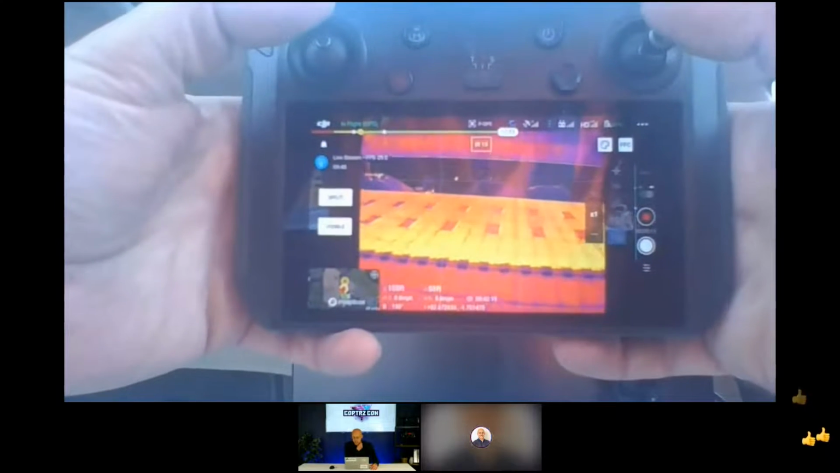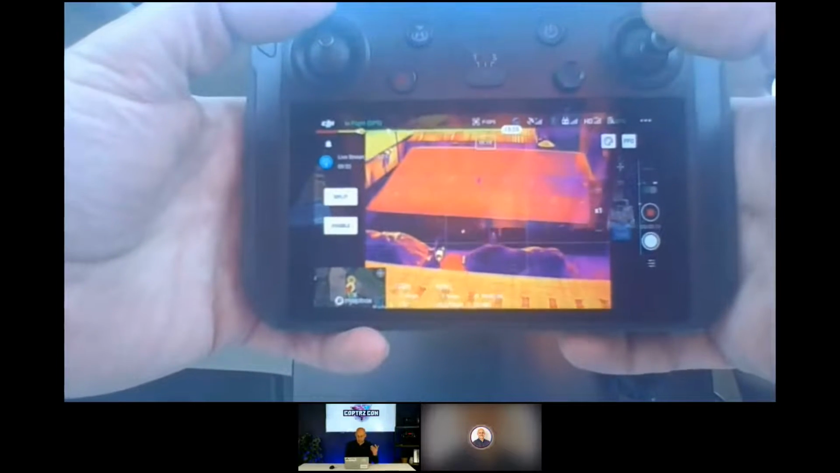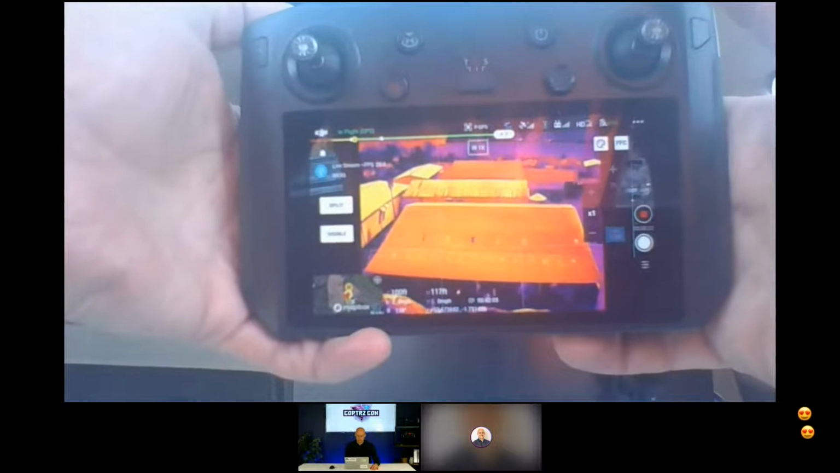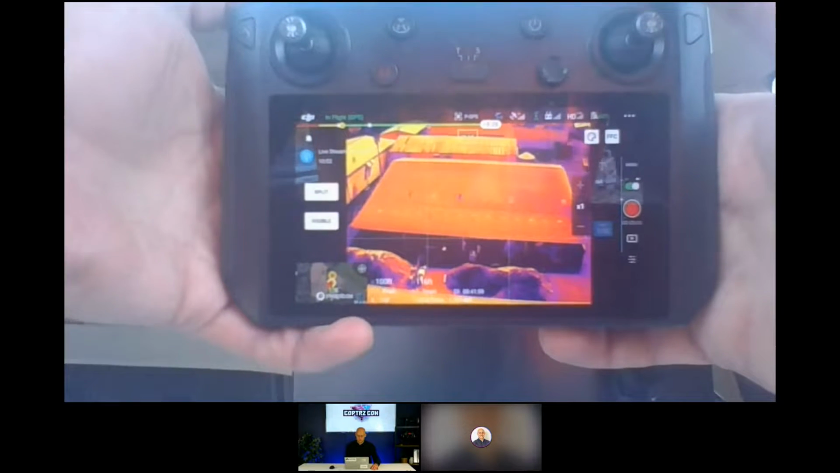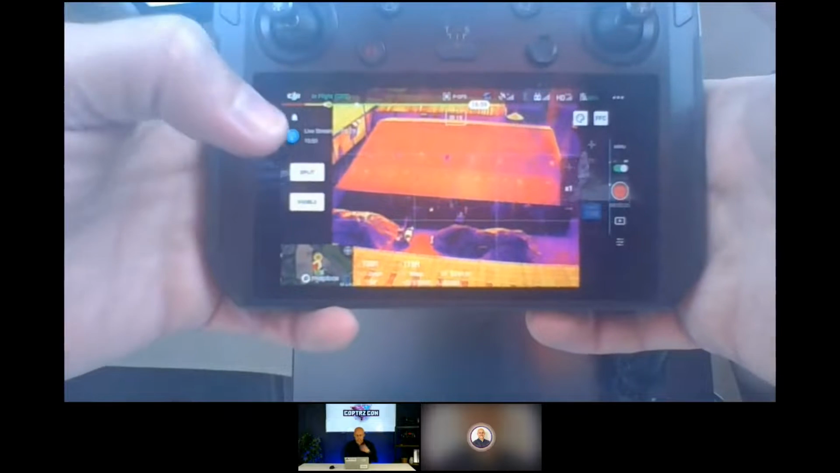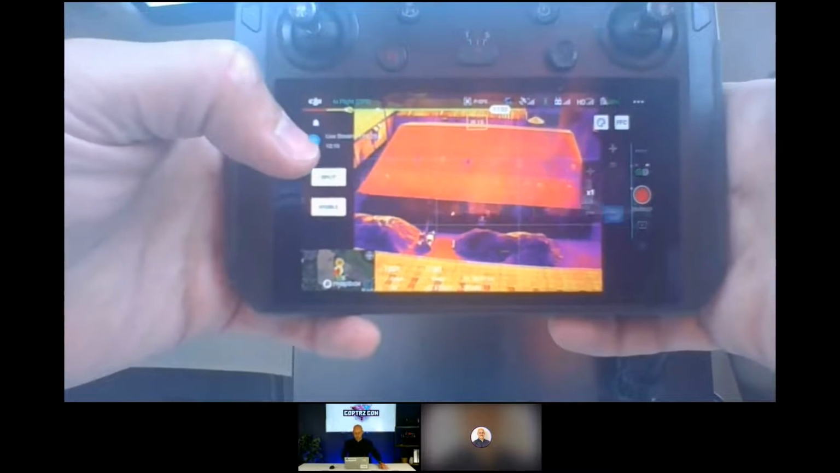The 30 hertz, you can really tell it's very smooth. Even through webcam doing a webinar, that's very impressive. So it is a mile away from the Mavic Dual. It's just such a better platform. Mark, do you just want to stick it in split as well, so we can see? So this is the function I like.